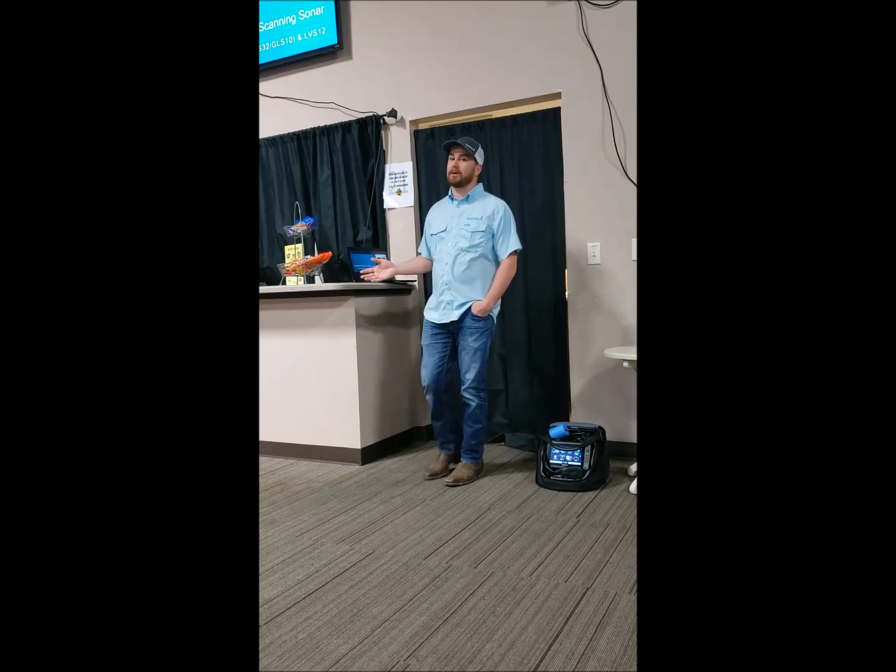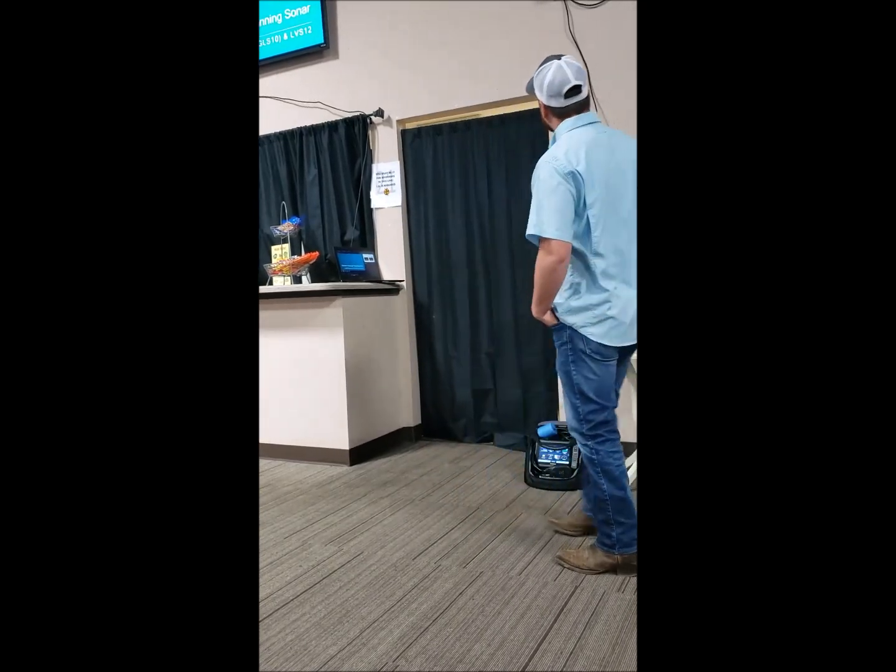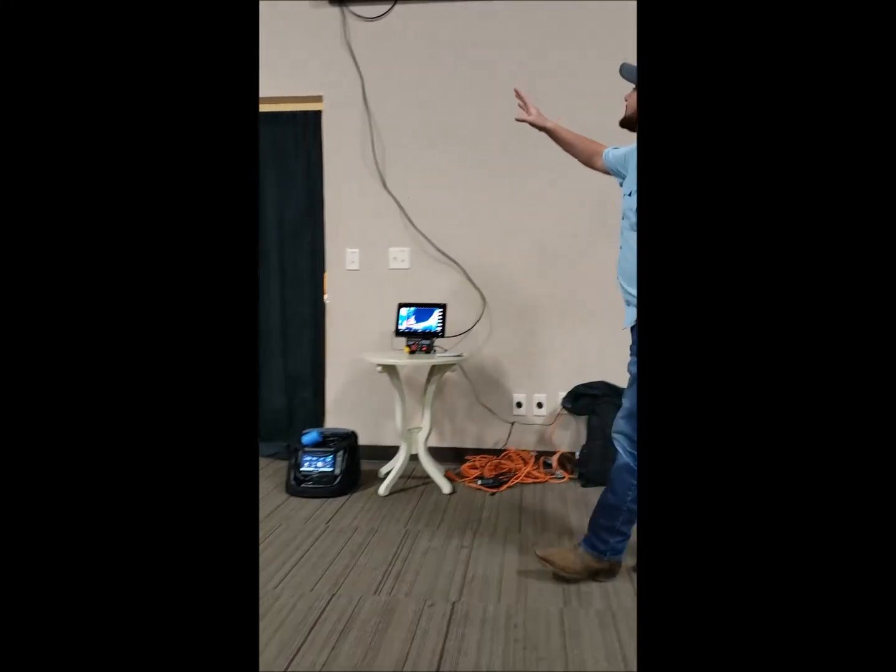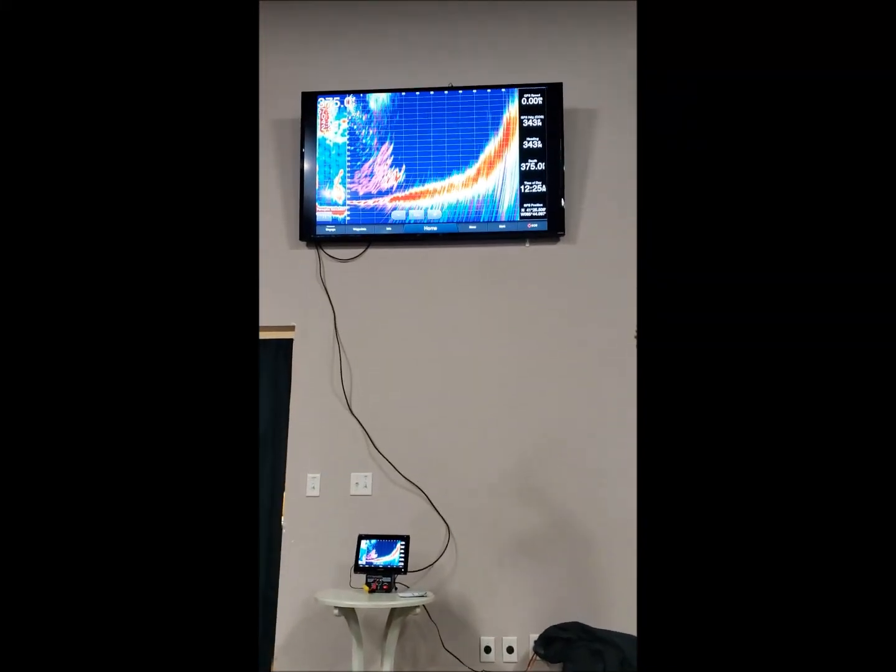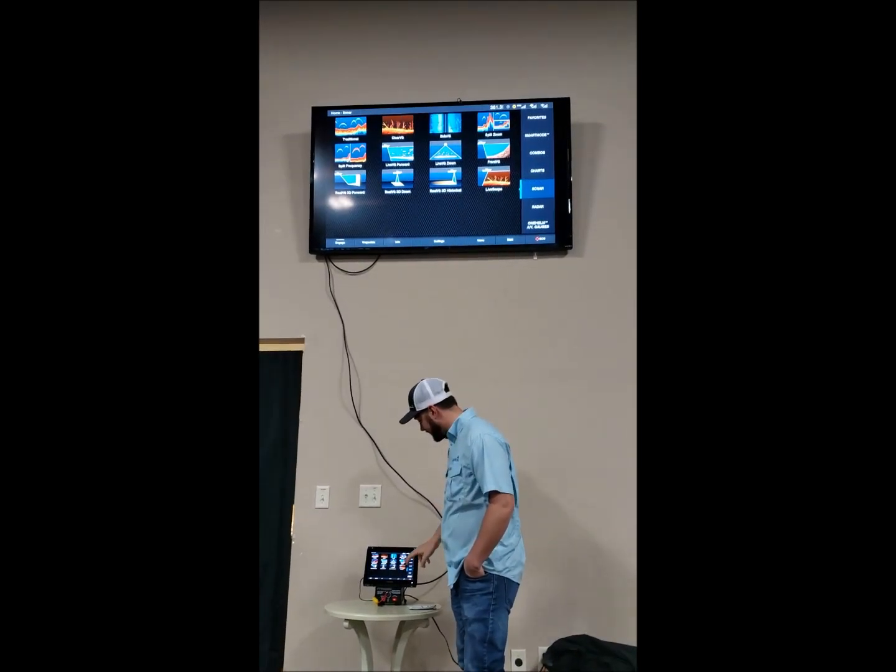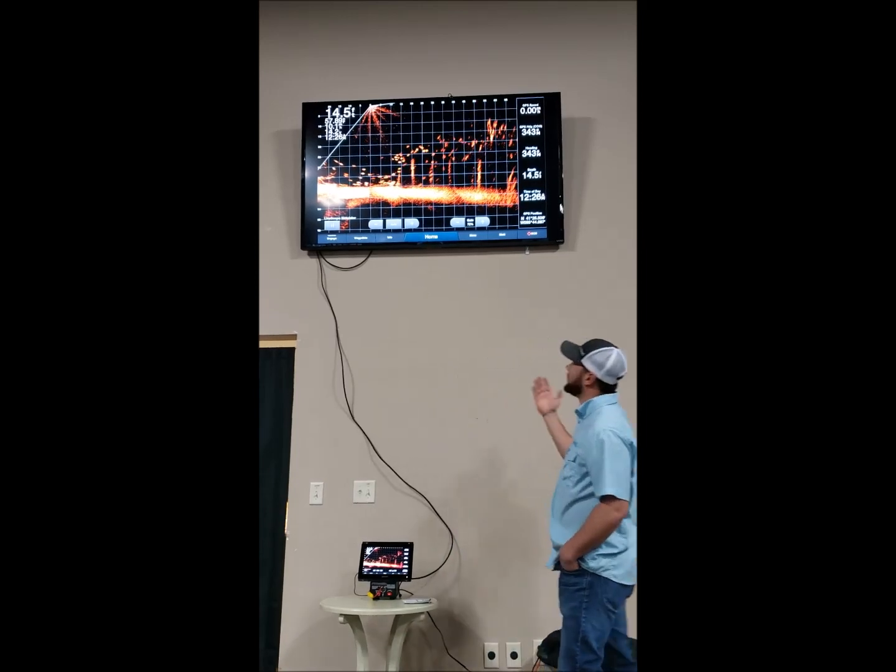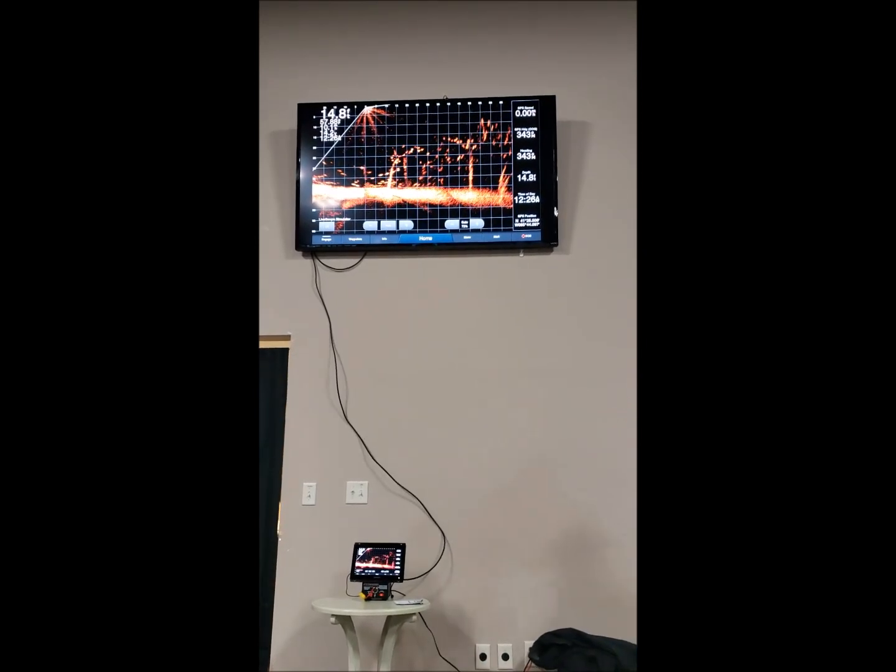So LiveScope is built off of Panoptix, but instead of being colors like this, we've actually overlaid it to the down view or the clear view imaging. So it's going to be a picture like that. So now you're getting this. So this is LiveScope.